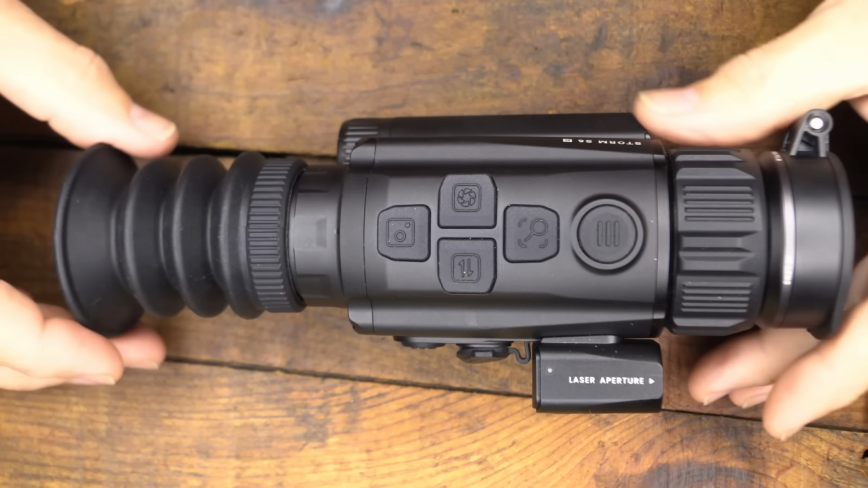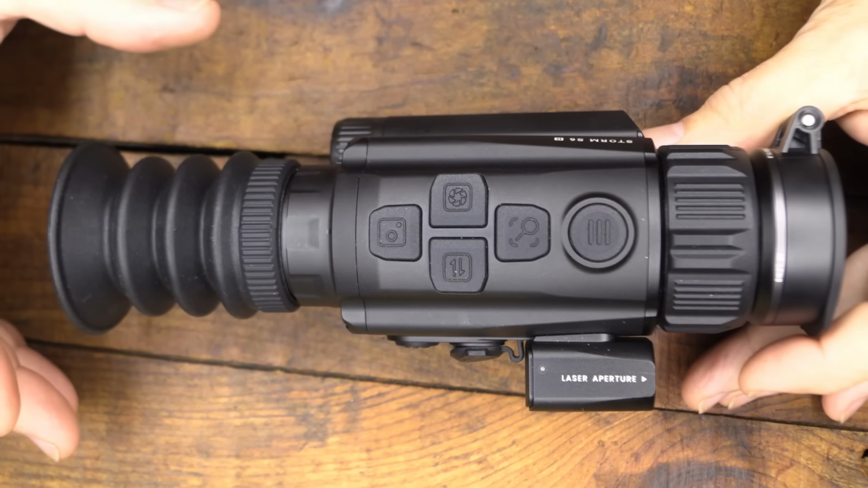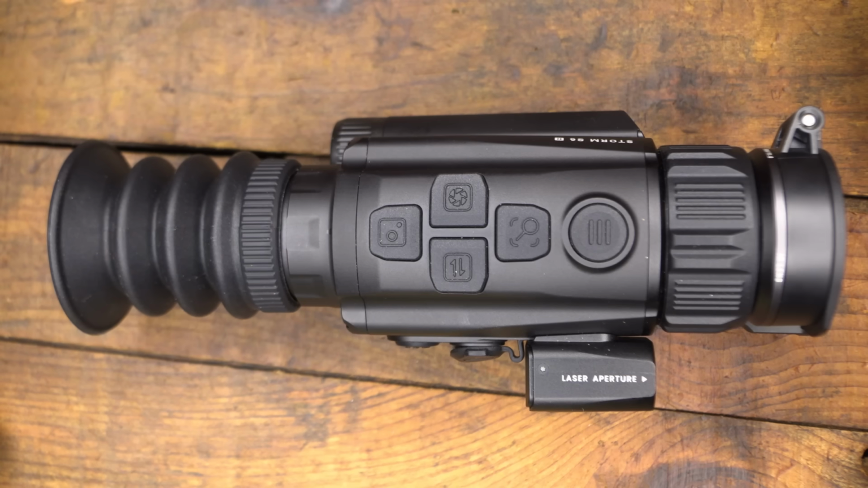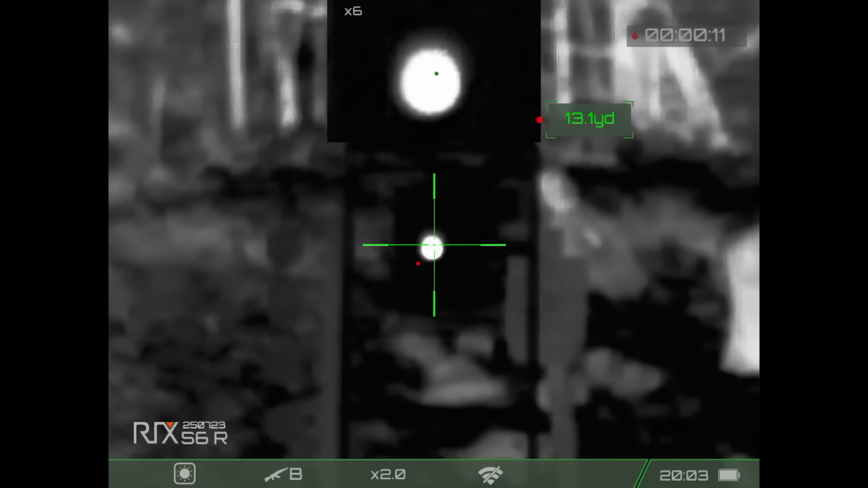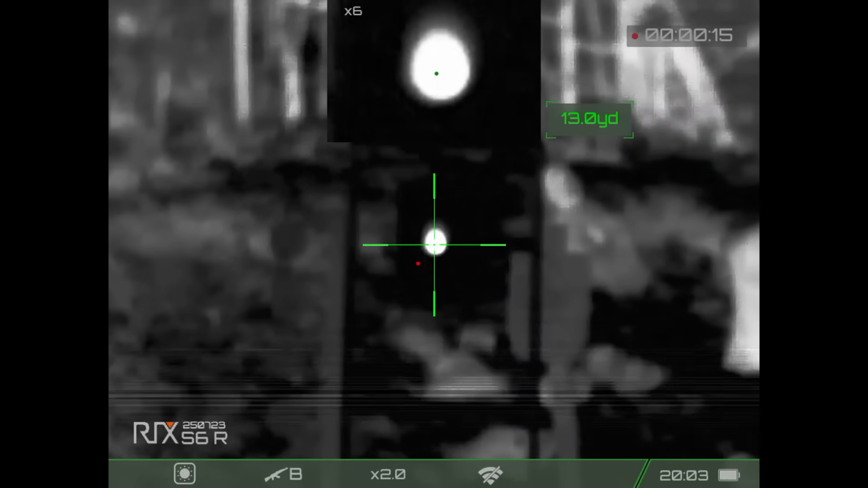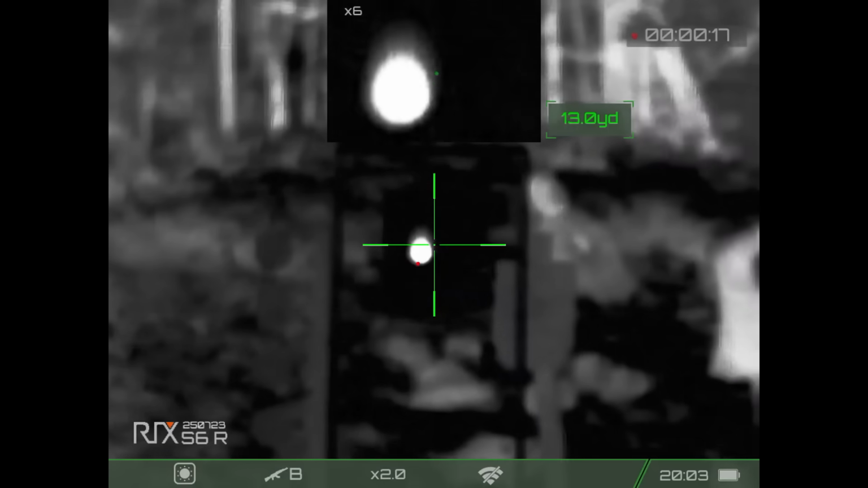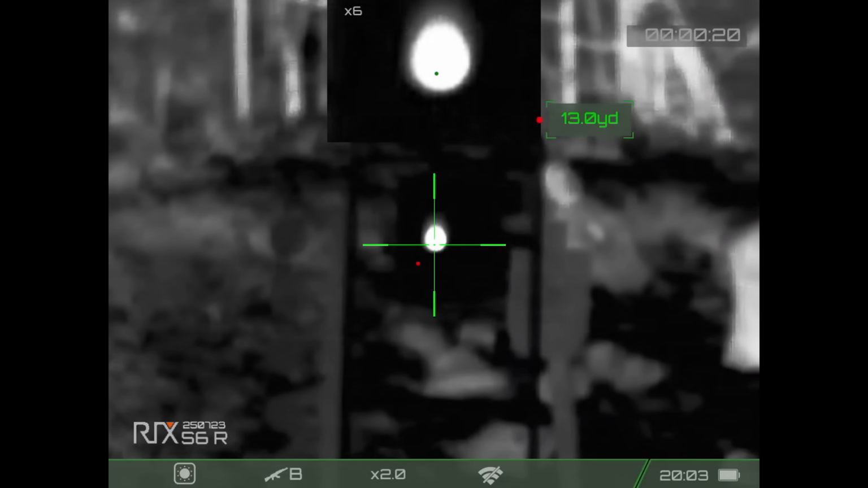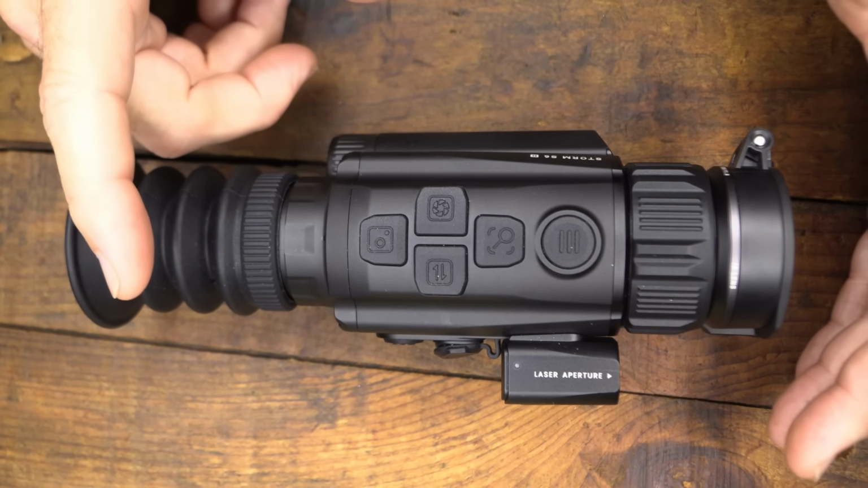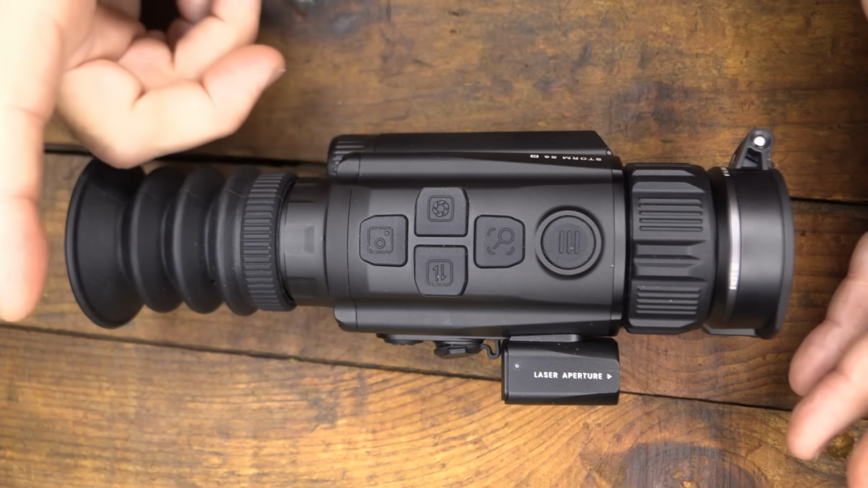Now, we also have picture-in-picture, or PIP. And so that just gives you the option to be able to look at your standard magnification, hit picture-in-picture, and it goes into a highly magnified small box where you can get pinpoint shots. And that's especially if you're hunting or even again in surveillance. This is a very intuitive and simple system, but there are a lot of features, so you can really get in the weeds if you want to.